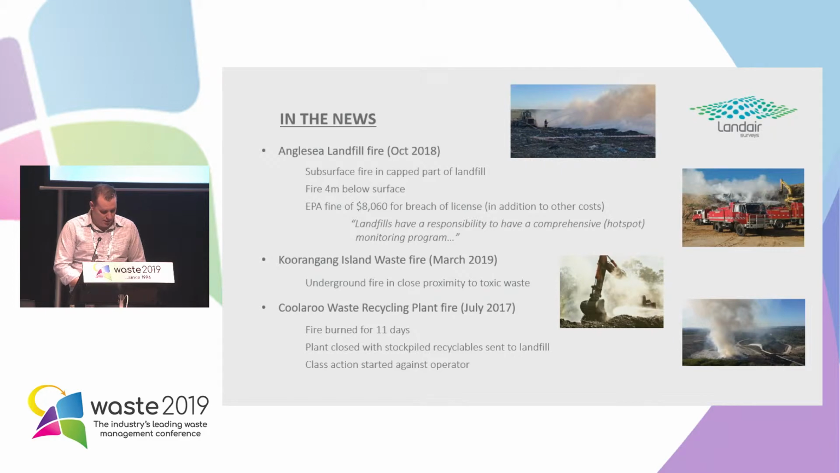Just recently, a couple of months ago, there was the Corangan Island waste fire near Newcastle, and this was an underground fire in close proximity to toxic waste storage. In that case there were 10 separate fire spots, all started by a grass fire that went over an old cap area. The clean-up action is still underway at the moment, and they're not 100% sure of how to actually put out some of those fires, and are running some experiments at the moment.